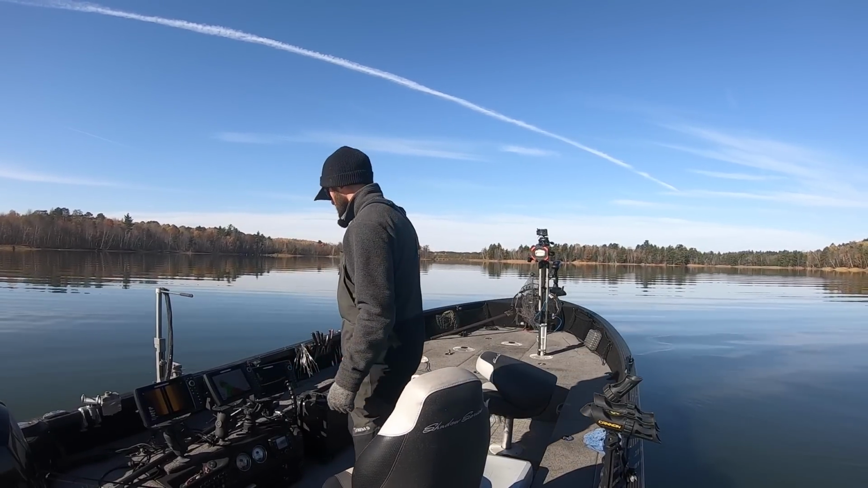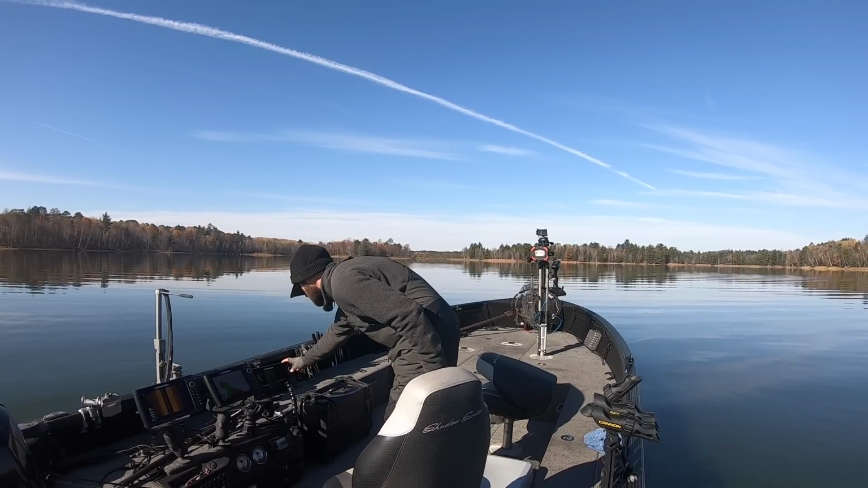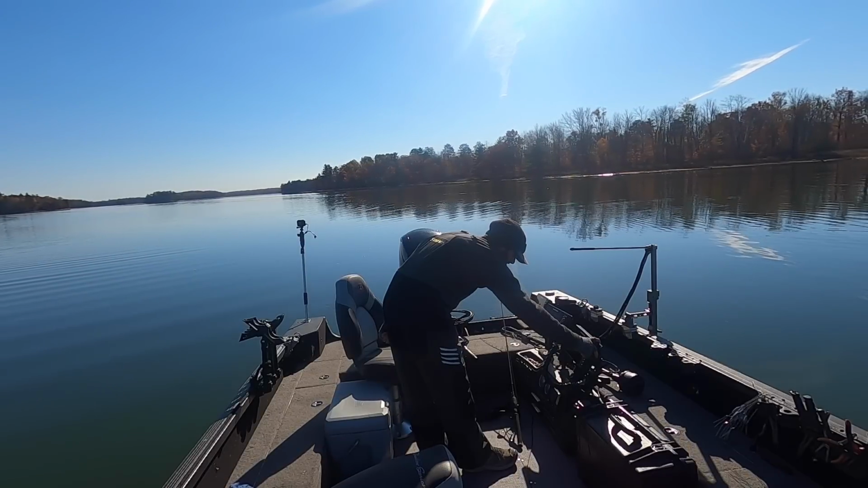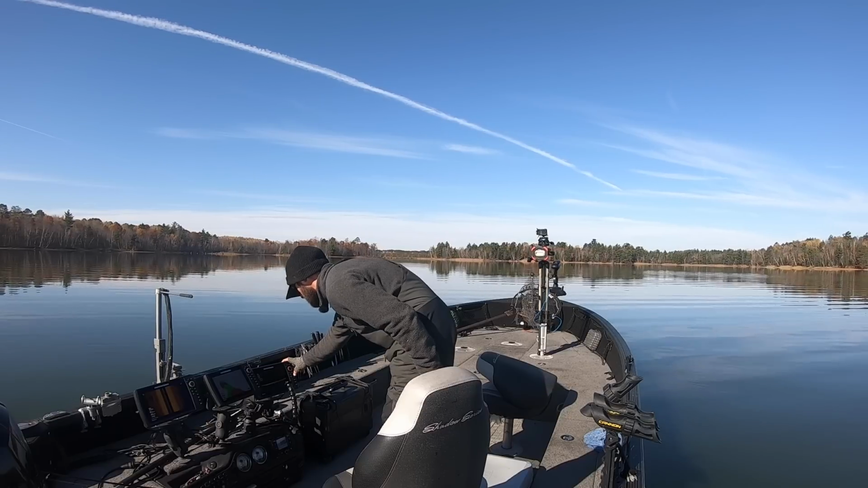I don't even want to talk too much because I haven't done this in a while, and I'm really excited to start fishing and looking around here. So bear with me. We're gonna get the live dialed in. We're gonna suck our distance back to about 70 feet here.